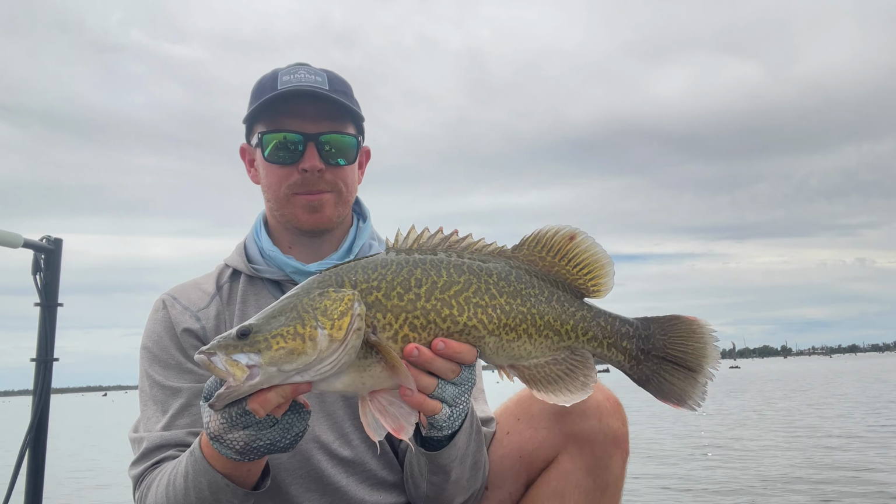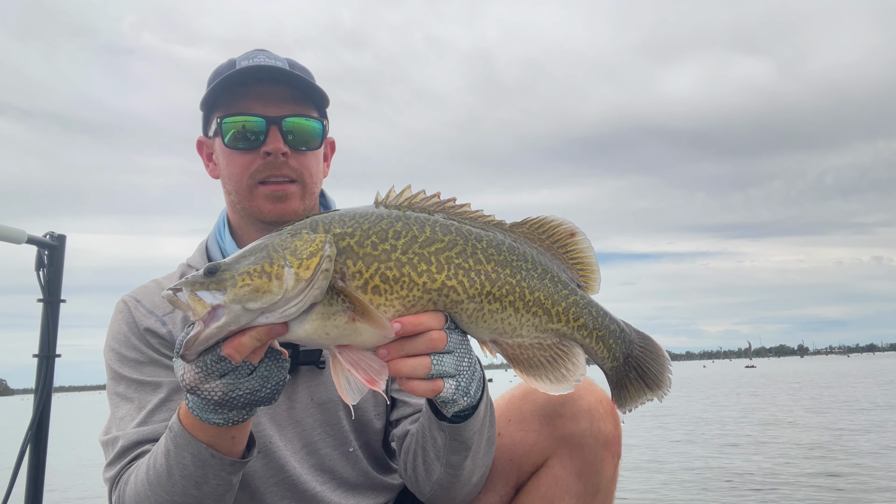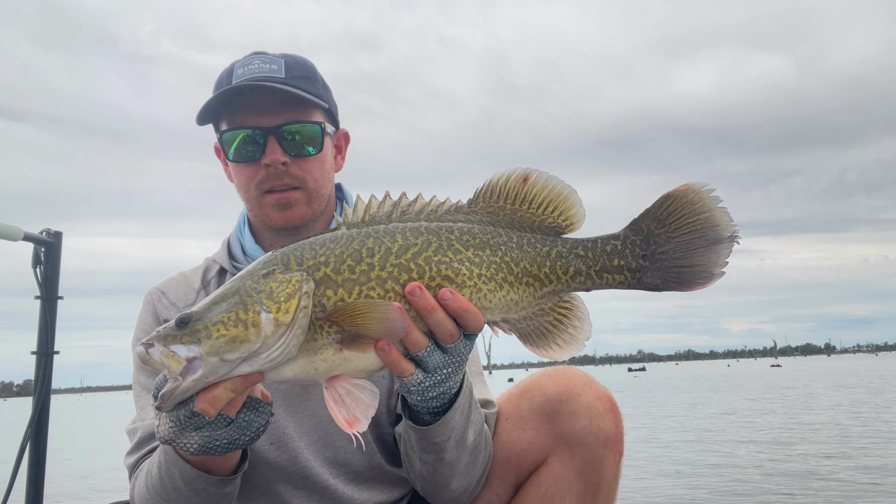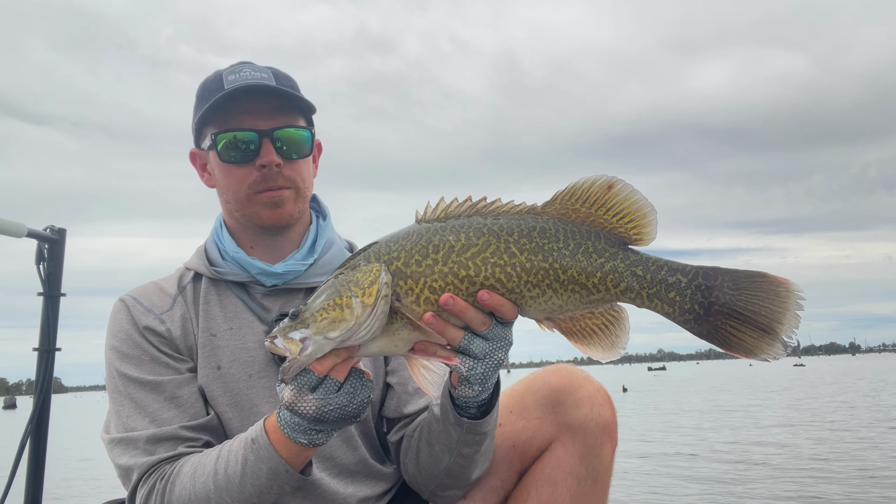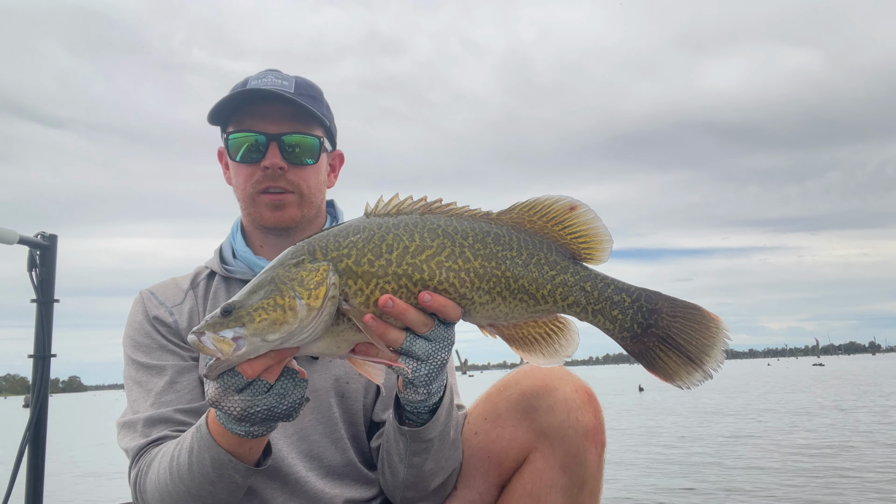Just when you think you're about to pack up and head home, pretty much a pigeon pair. This one's got a real full belly, real hard. Something in there, it's solid as. Been eating well. Again, another one on that 9-inch Sicario. Cool playing around with new baits. I think that's what it's all about, hey. Get out on the water, throw some new stuff.